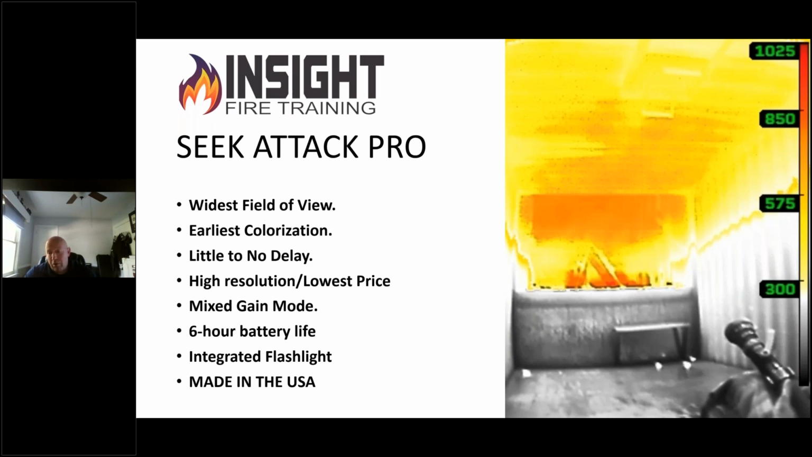We're sitting on the floor looking up at the fire, and you can clearly see the bail of the nozzle. You can see the heat above your head. You can see through the color, and you can see down low and the fire simultaneously. This is flipped in the sideways orientation, which is known as the gangster grip.